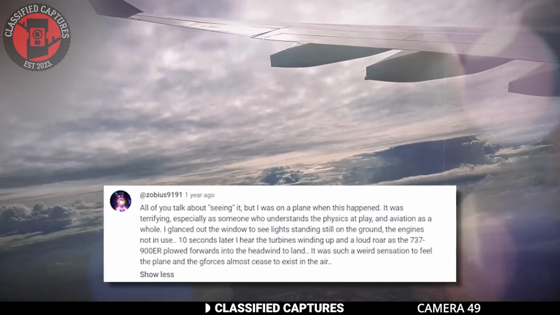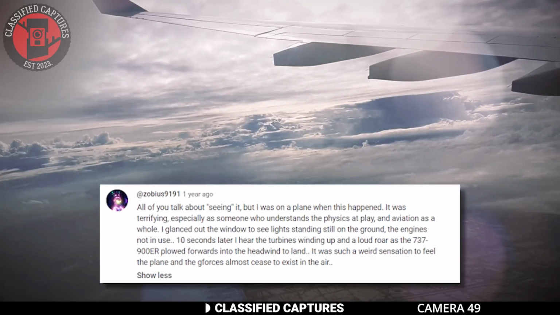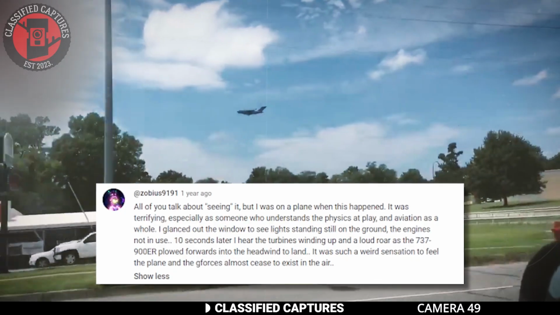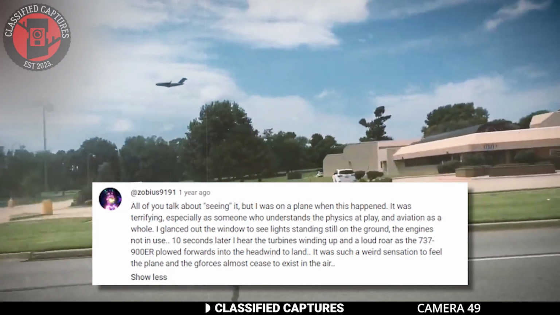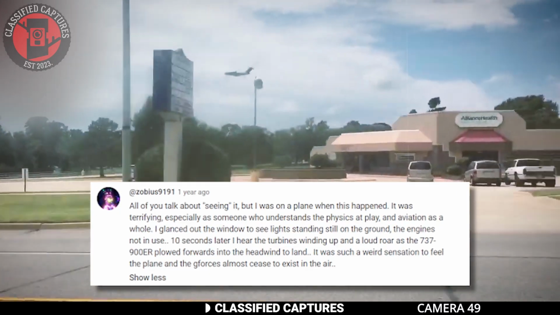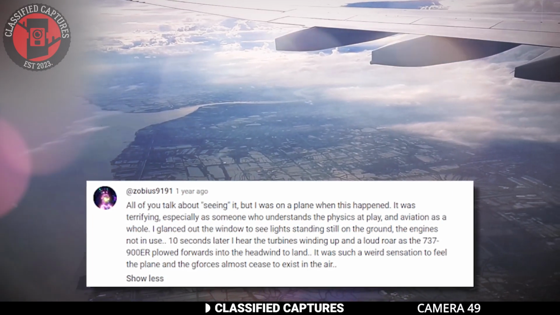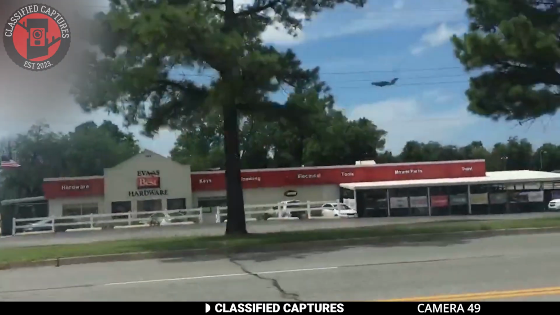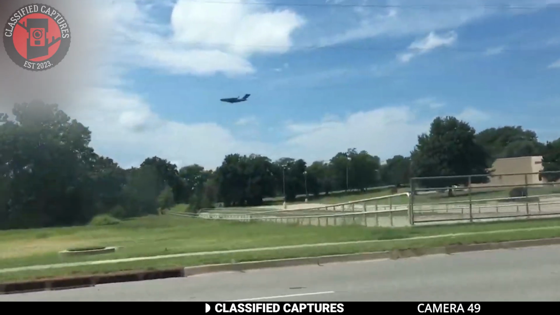I glanced out of the window to see lights standing still on the ground, the engines not in use. 10 seconds later, I heard the turbines winding up and a loud roar as the 737-900ER plowed forward into the headwind to land. It was such a weird sensation to feel the plane, and the G-forces almost ceased to exist in the air. The thought of being trapped in an aircraft hovering in mid-air must have been a truly harrowing experience.